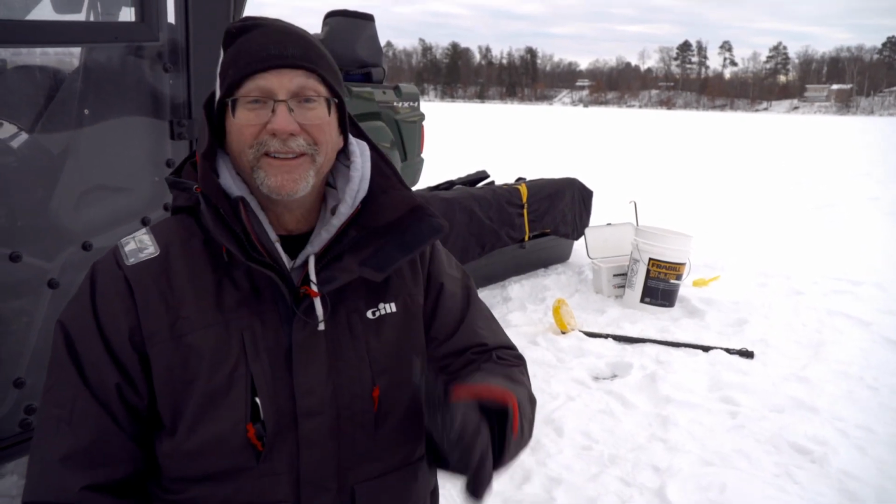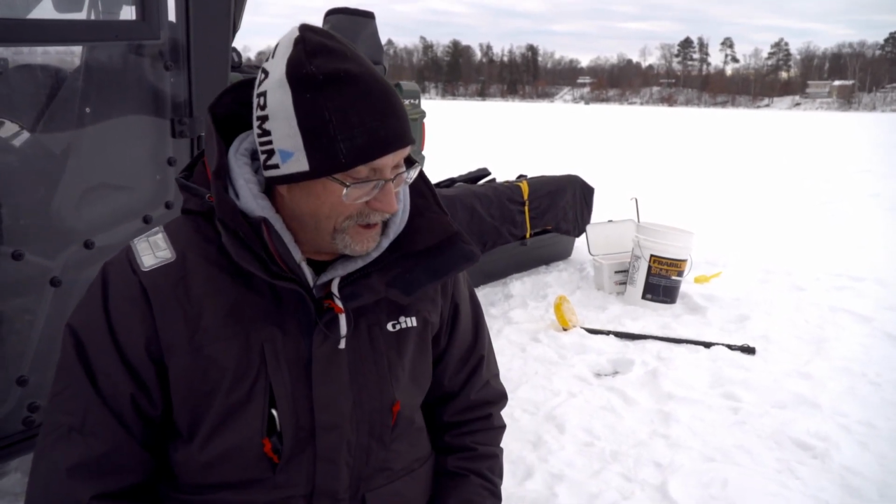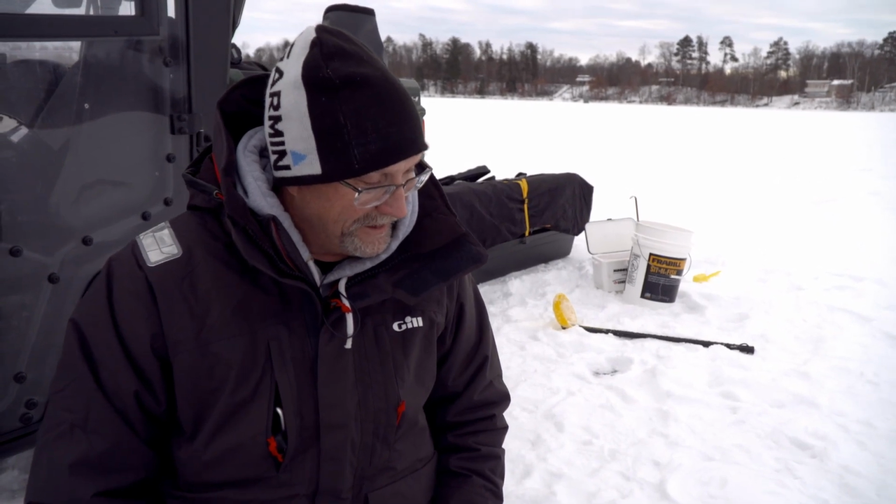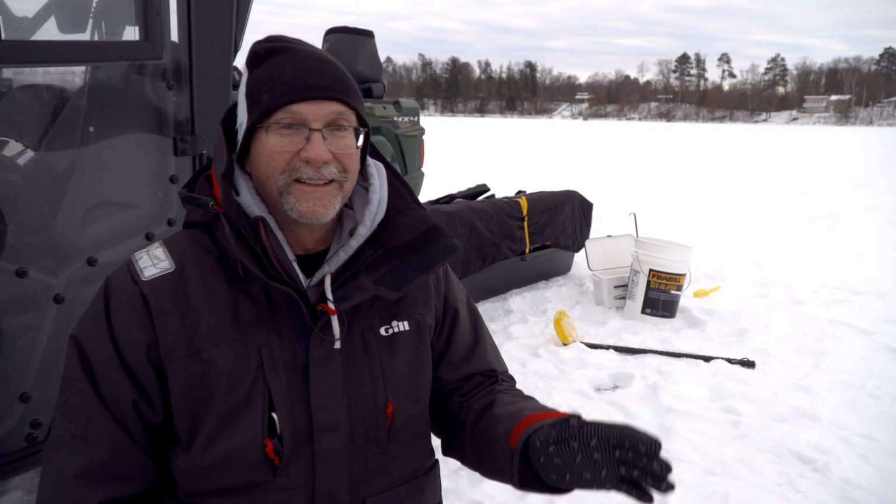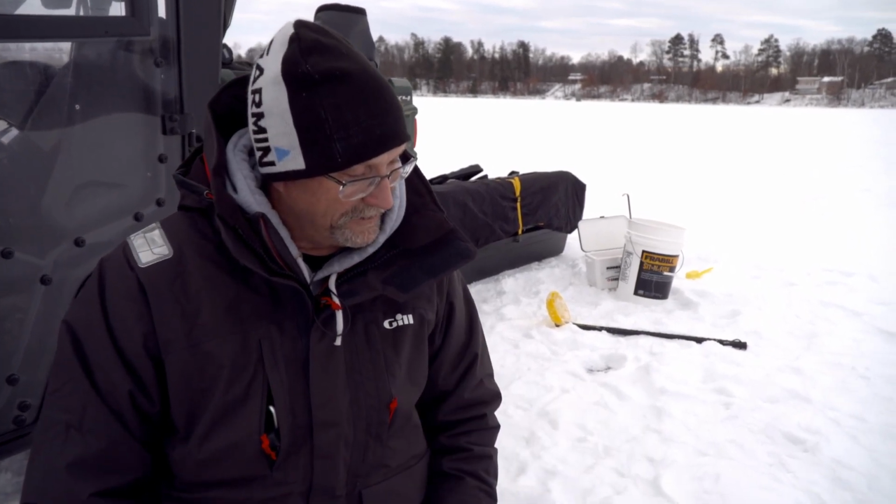And then you still have the sensitivity of obviously the bite when you're holding your rod in your hand. There's no words that truly put what you get to see in this live type of a fishing situation.